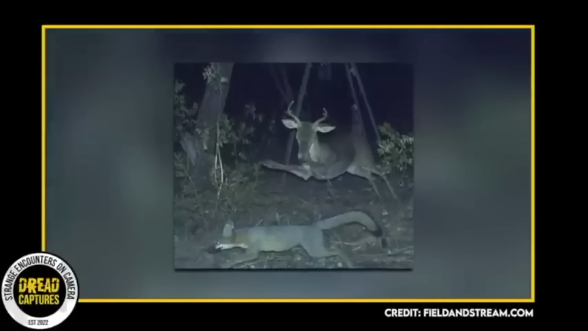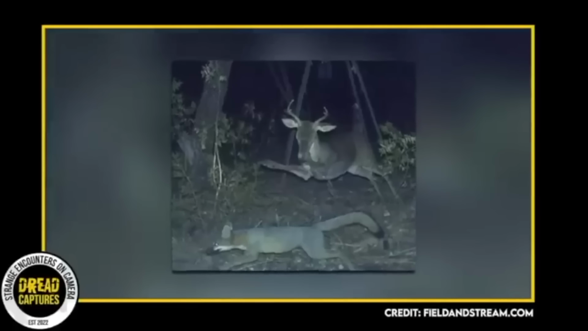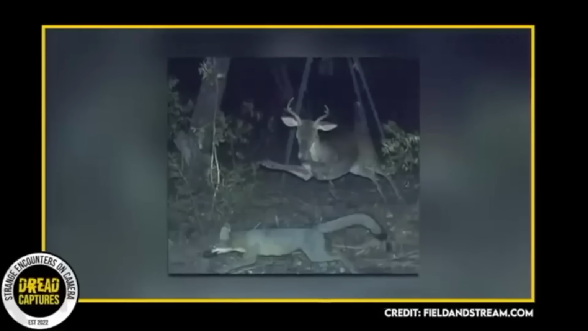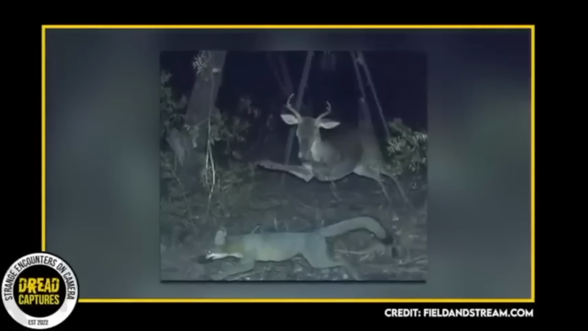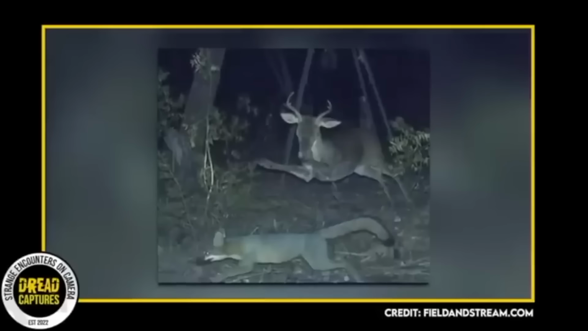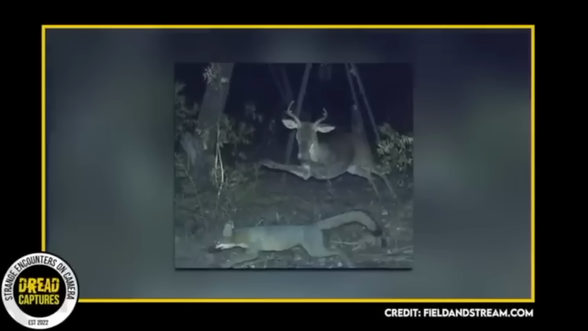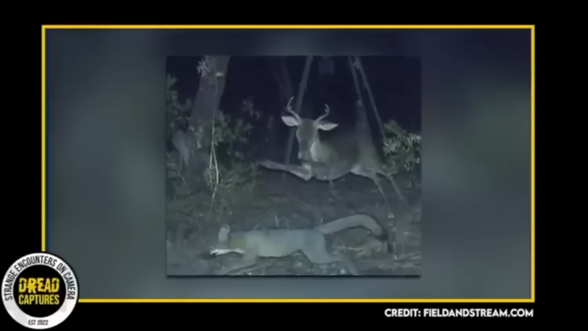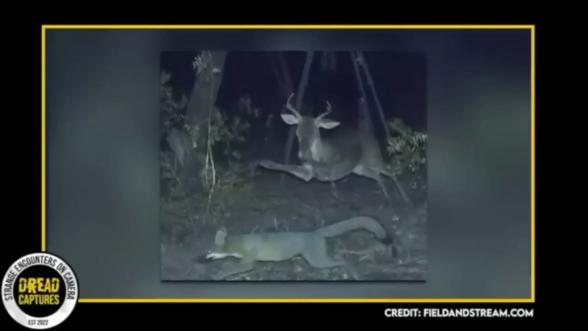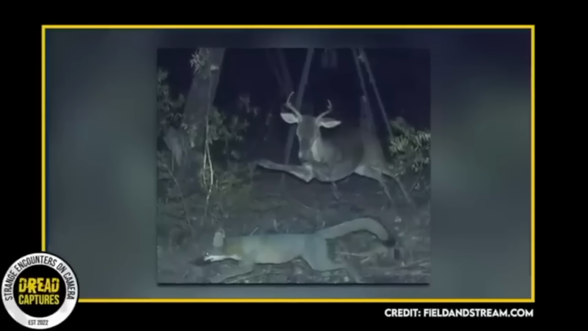The picture is cut off, but it looks like there's a feeder in the background, so I thought this was about food. But I got to thinking, perhaps the fox is after maybe a smaller deer and the buck is trying to intervene. Nevertheless, the camera snapped a pic at the perfect time.